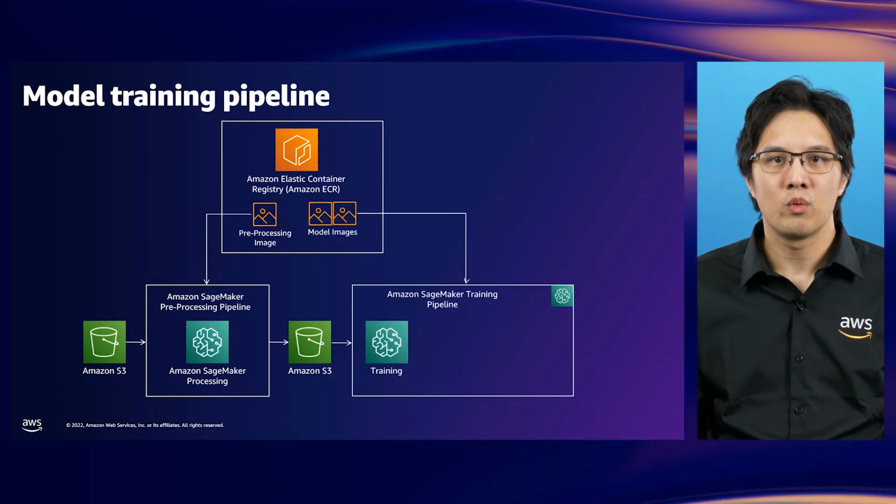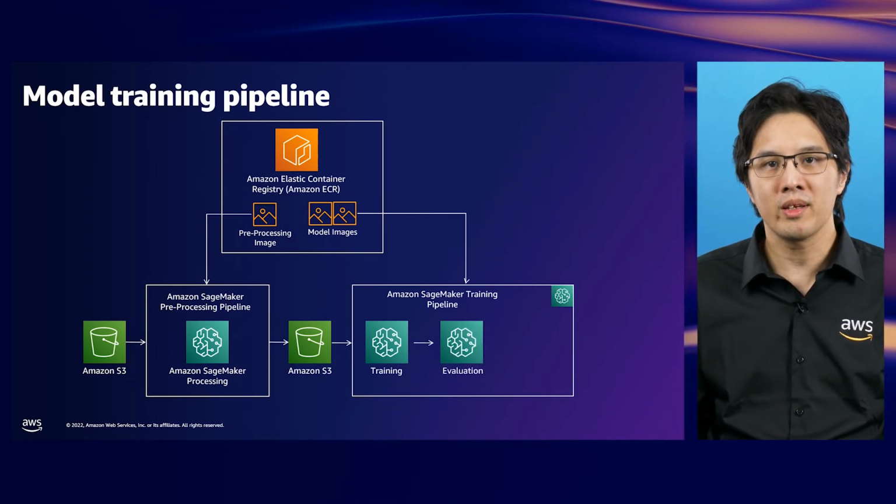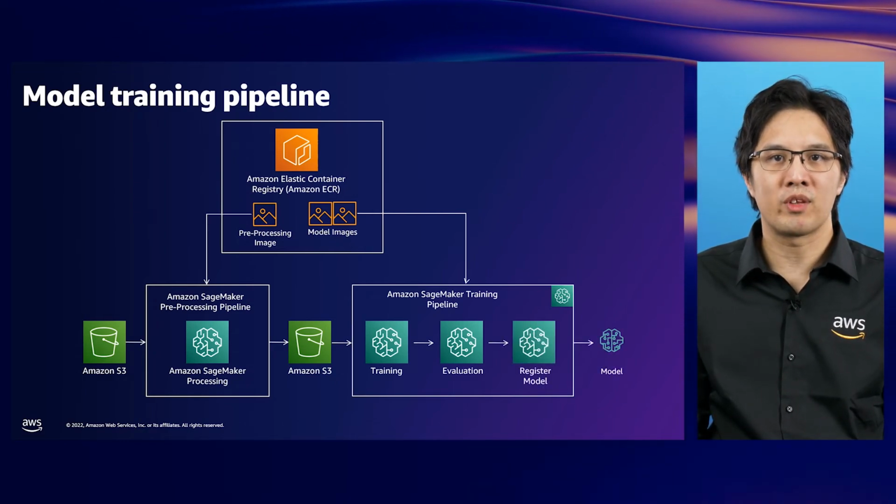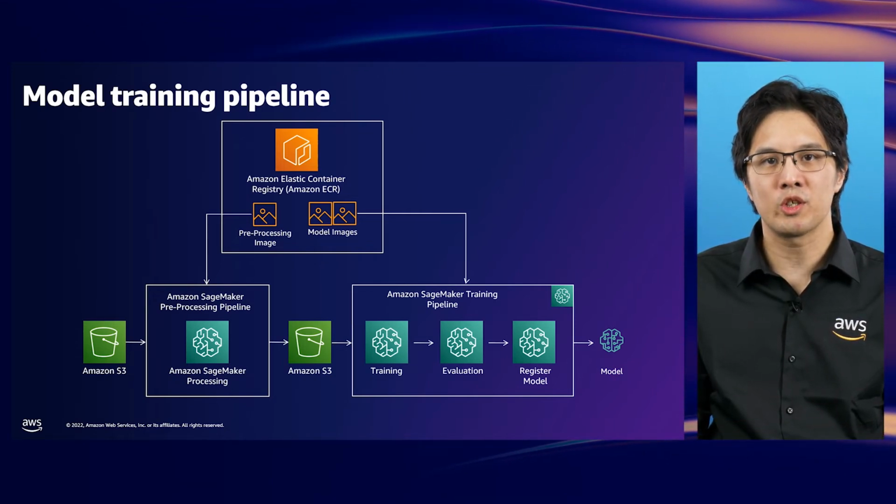For training, once again, Amazon SageMaker pipeline was used to train the model, evaluate the results of the model by testing it against our test dataset, and if the results met the target accuracy, register the model in Amazon SageMaker model registry. This makes the model available for deployment into our inference pipeline, which we'll touch on shortly.